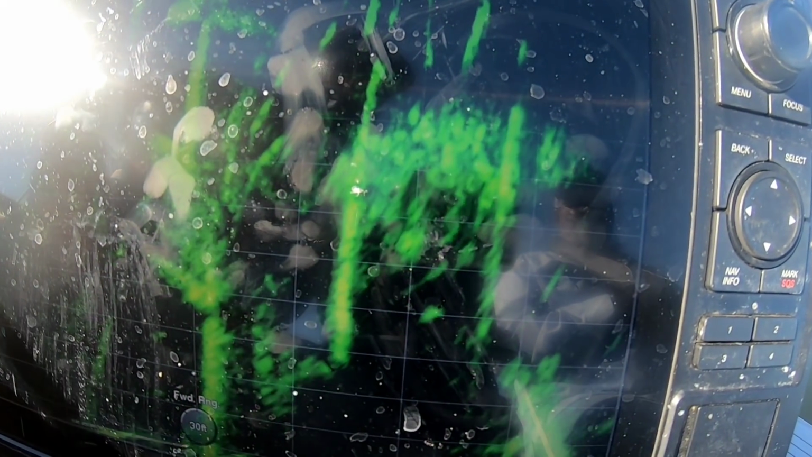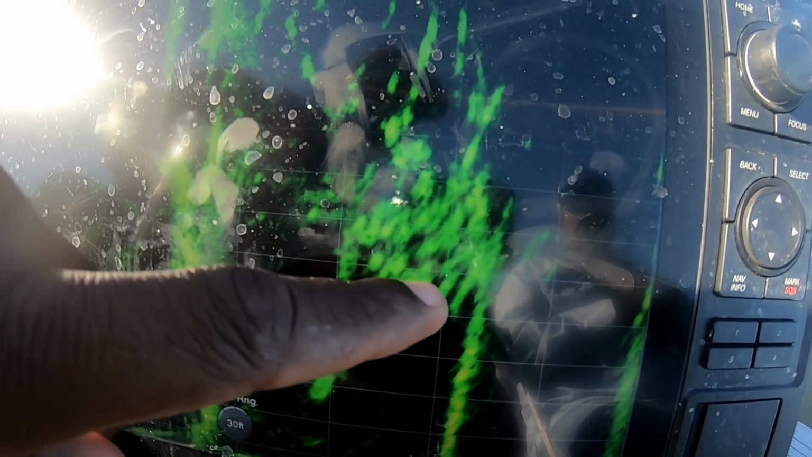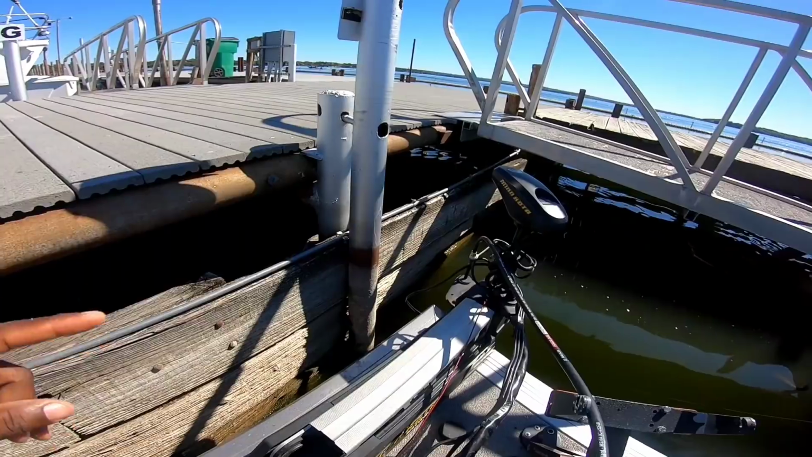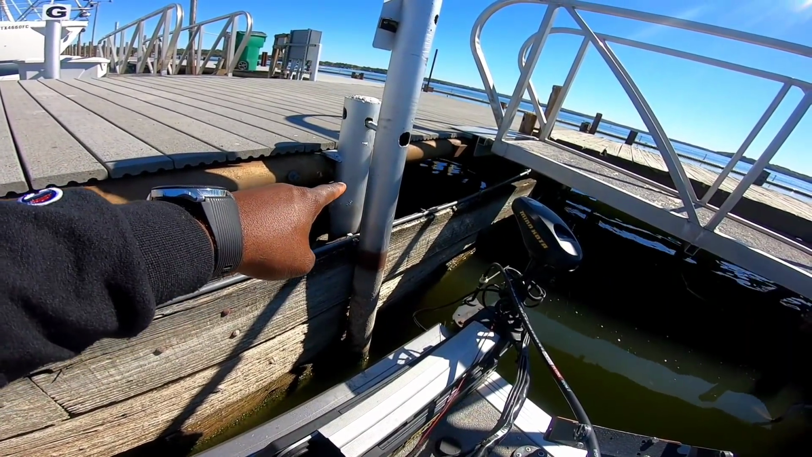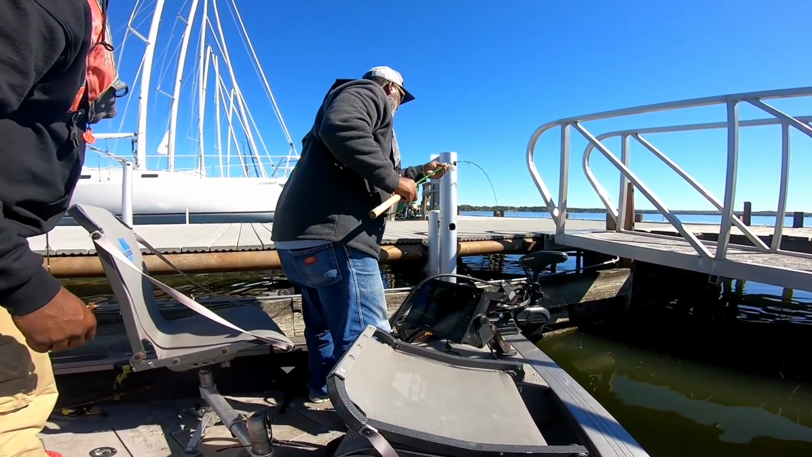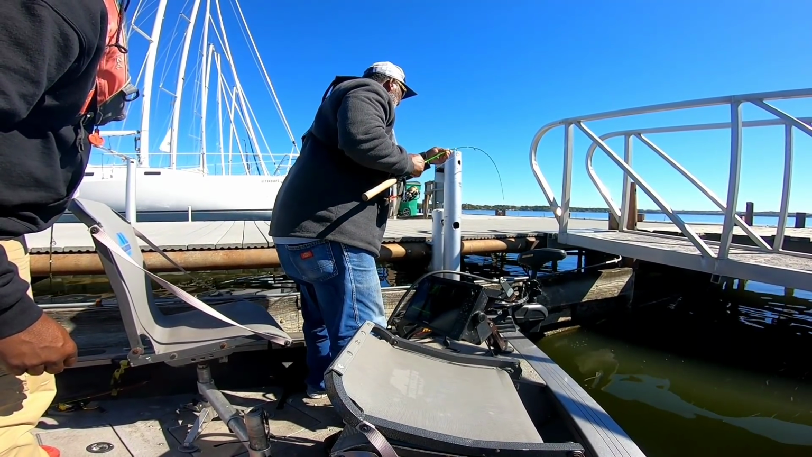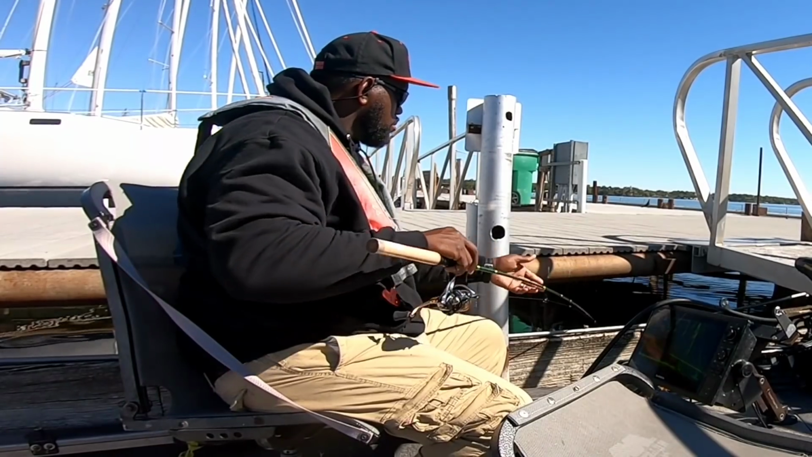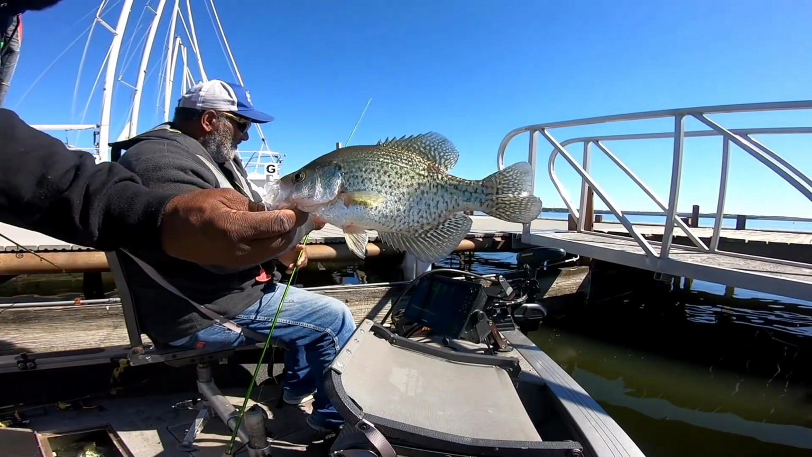Yeah, I see that. That's all crappie right there, y'all. So we're putting that jig in right here and everything. Huh? And you got it? I see that